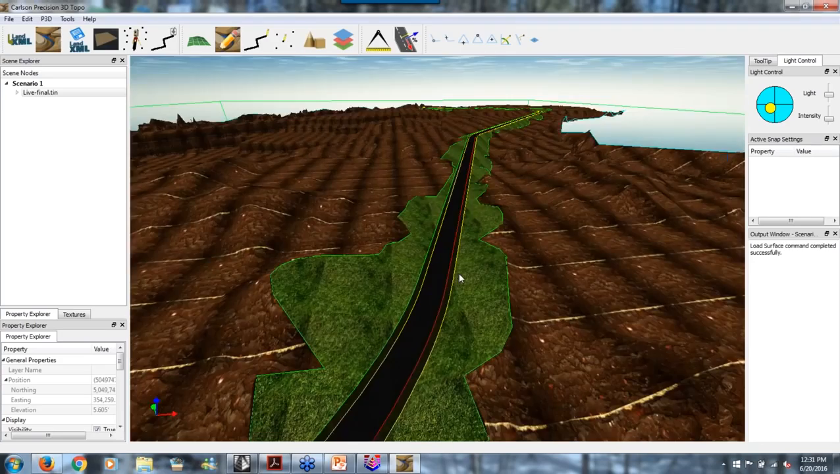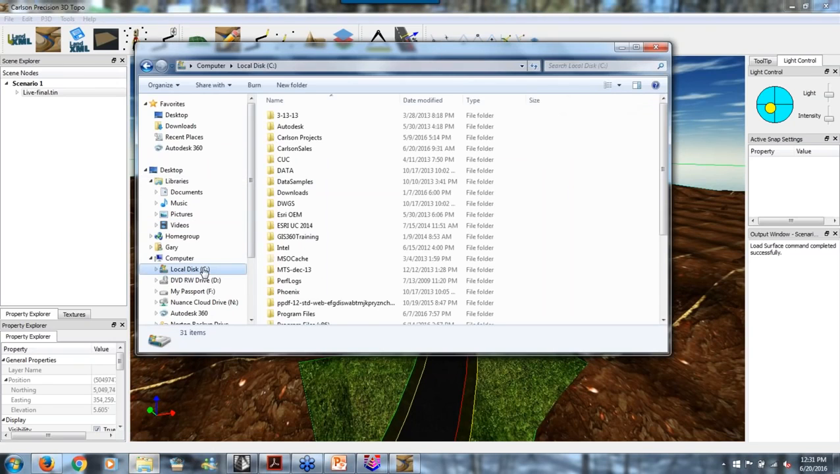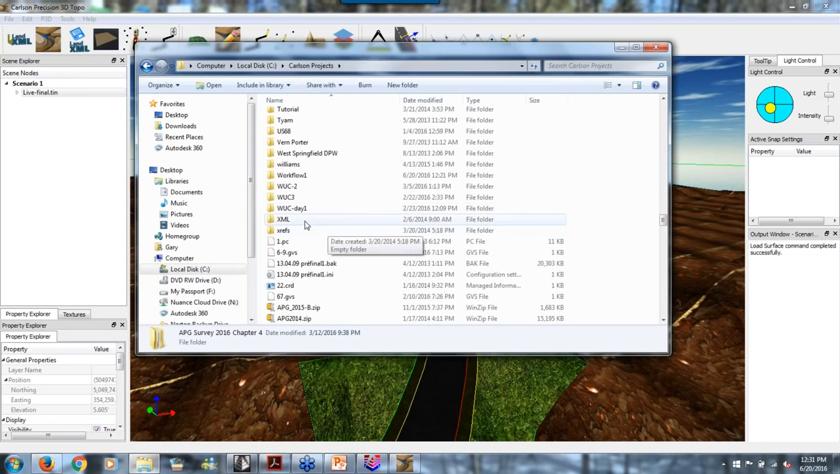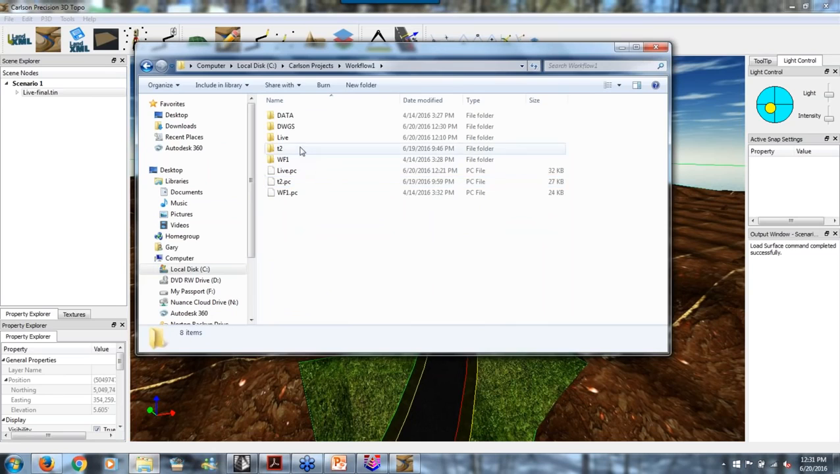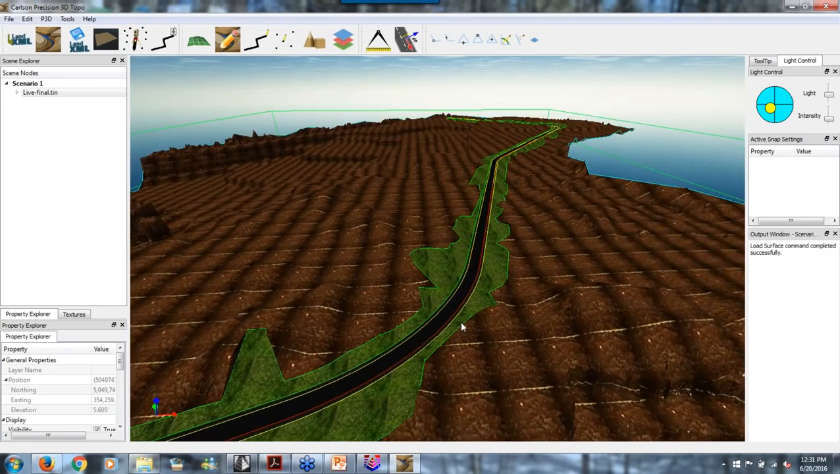Now that it's loaded, it took a second to load, and I'll just show you. Let's just find out real quick. See, Carlson Projects, workflow 1, data, surfaces, live final. Live final is a 20 megabyte, right? Yeah, 20 megs. Yeah, I'm sorry, it's pretty huge, 20 megabyte tin. You know, that's not insignificant. And there it is, and I'm just whipping this thing around.